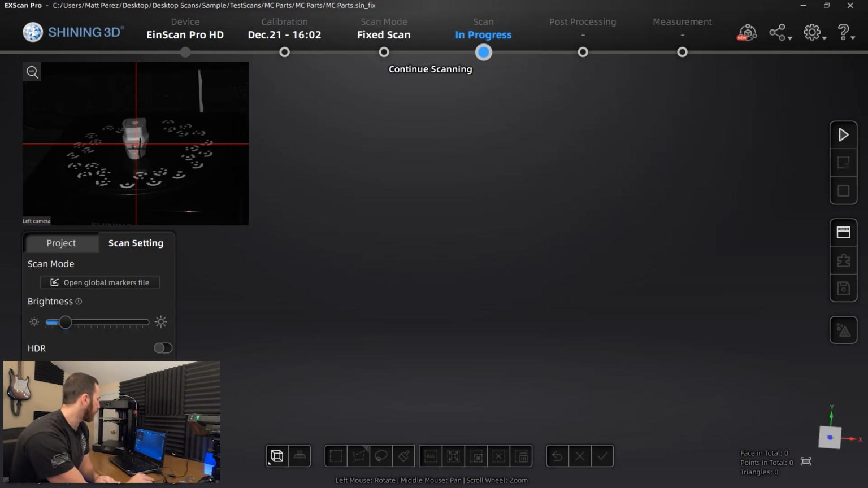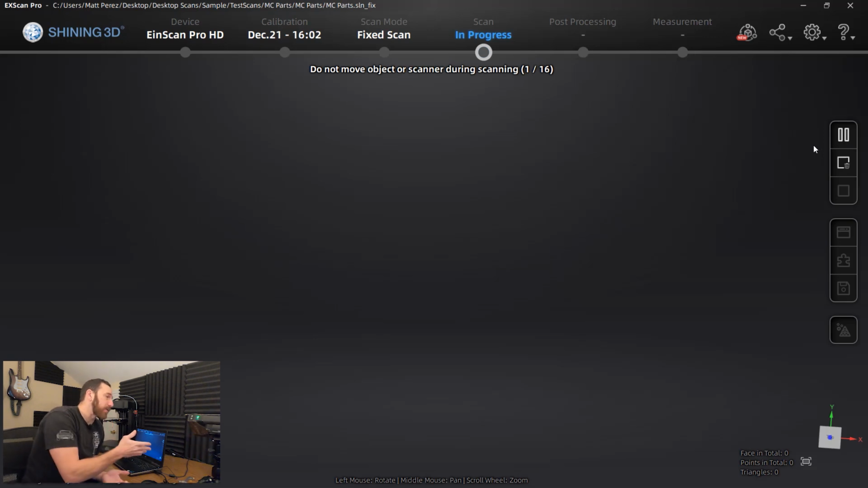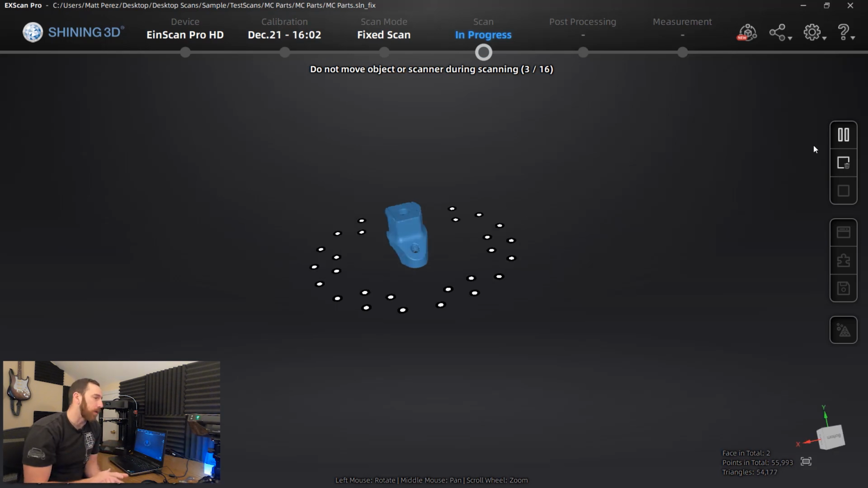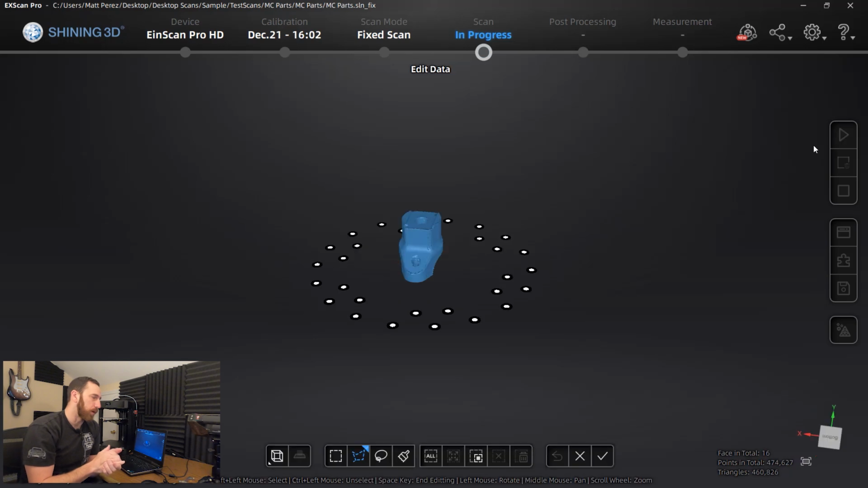So for the final part, I'm going to do 16 steps. I also want to adjust my brightness because now we're dealing with a flat part. I need to increase the brightness a little bit. But once again, we're looking to get just a little bit of red, and then we'll allow it to start scanning. Once again, it is small enough that it fits, and we can use the coded targets. One big thing you'll notice using coded targets as opposed to feature alignment is the plane where all the coded targets are is automatically removed for us. We don't have to do any extra work.